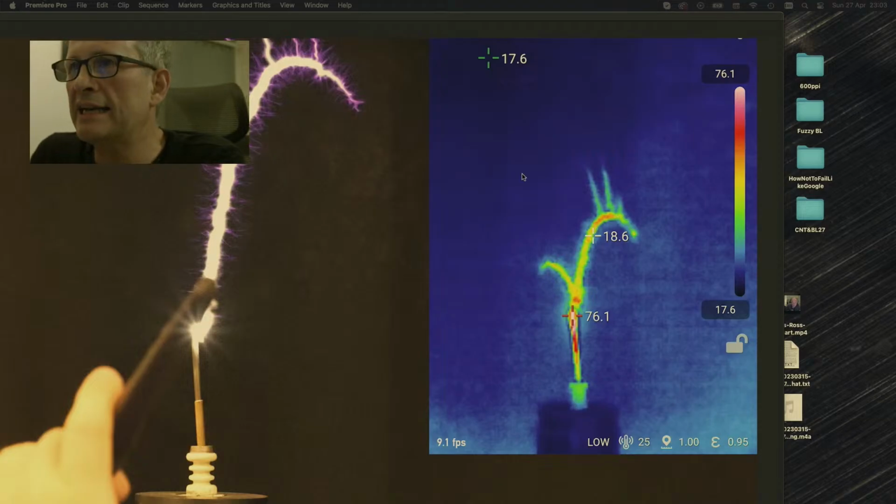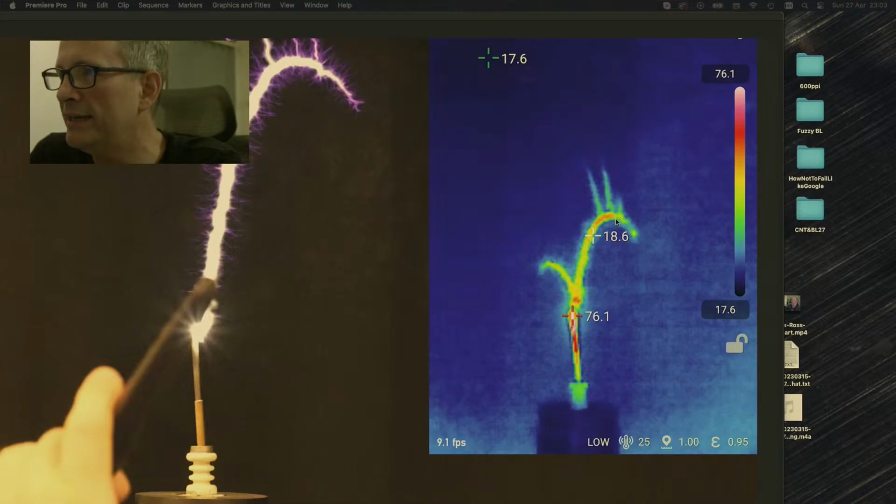Now in this case, we actually have this pretty much in sync, it would appear. And the good thing about this is we know we're not looking through too much of it. It's not coming towards the camera. It's going a little bit away, but it's on that bend where we've got this hot area here and it's starting to branch out.